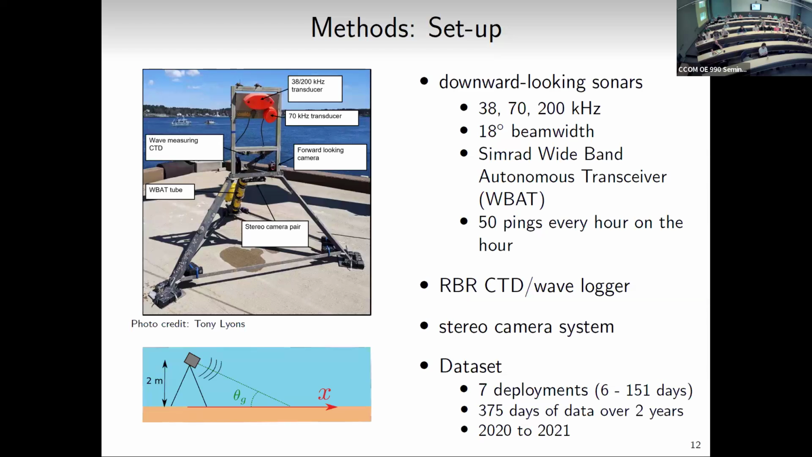And so the data set, this was a huge data set. When I got here, it's great. I had all of this data to play with and tease out some interesting things. So we have 7 deployments, shortest one of 6 days, longest one 151 days. So we have about 375 days of data covering over 2 years from 2020 to 2021.